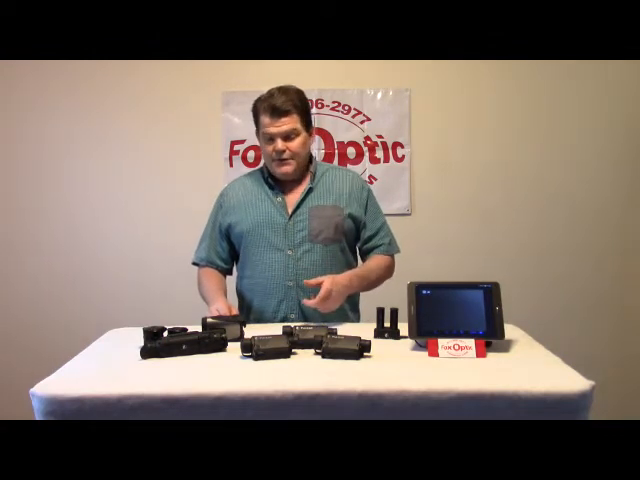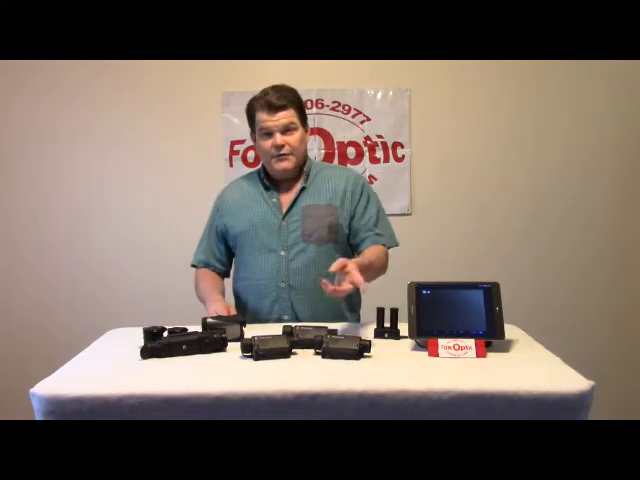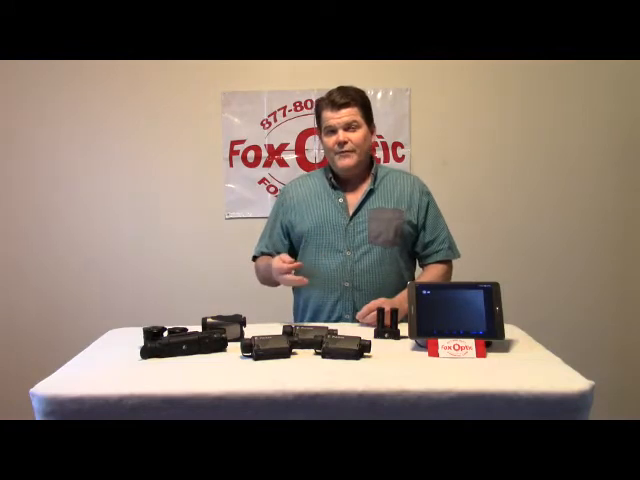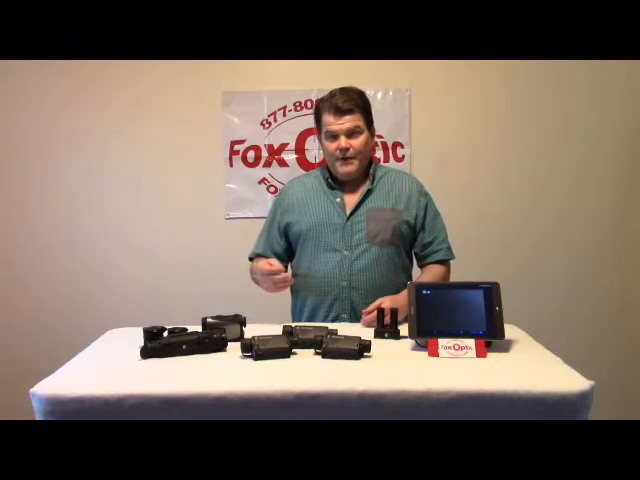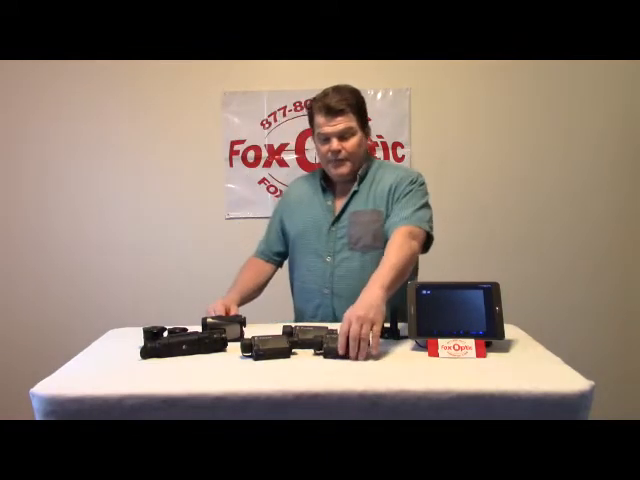So we're going to key in just on what the features of these models are. I'm going to get in the Stream Vision application and show you how the thing works, which would obviously only apply to the XM models, not the Key. But as far as inside the unit on the displays, very similar functions. So with that said, we're going to start off with the displays.